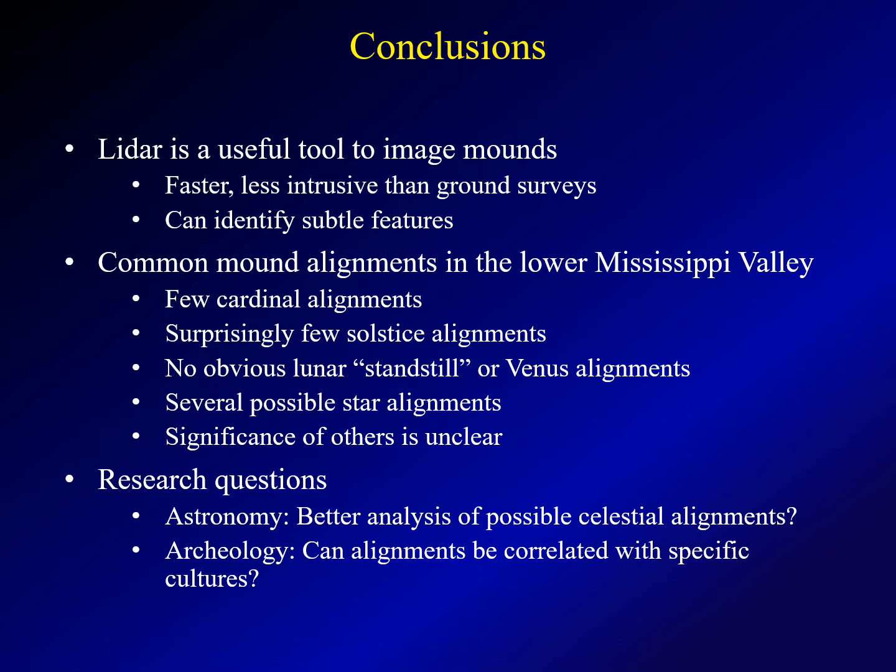I've also found that there appear to be no obvious lunar standstill alignments, major or minor, or alignments that would align with the maximum rising and setting of Venus. Of the alignments that are most popular here, they appear to be star alignments, which I've indicated. The significance of others is not really clear.